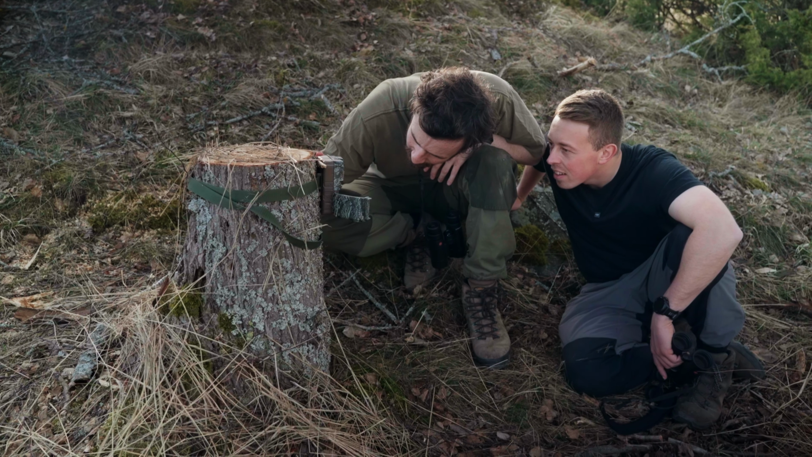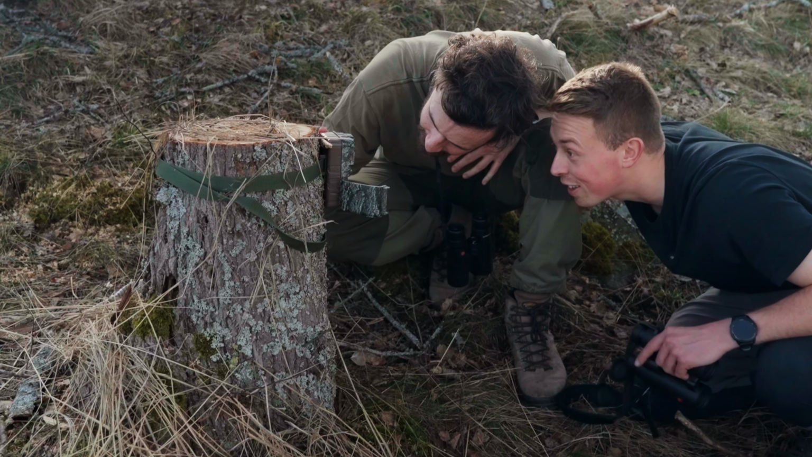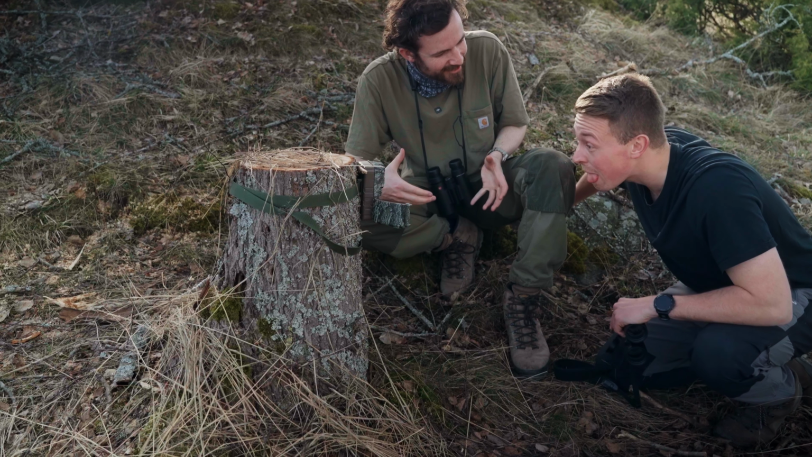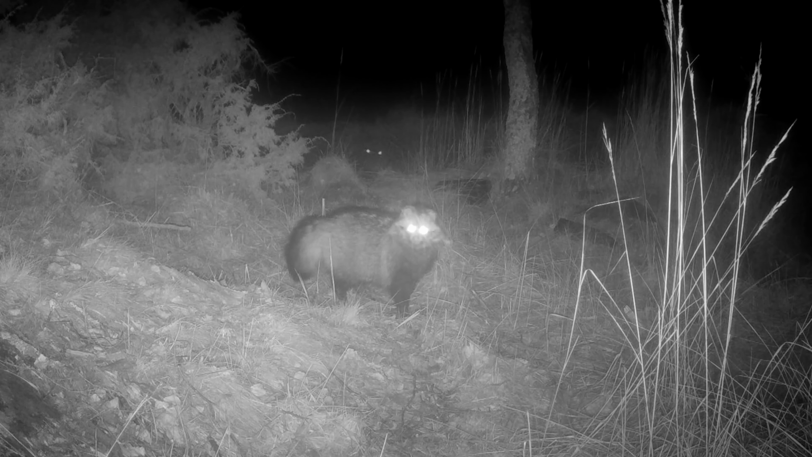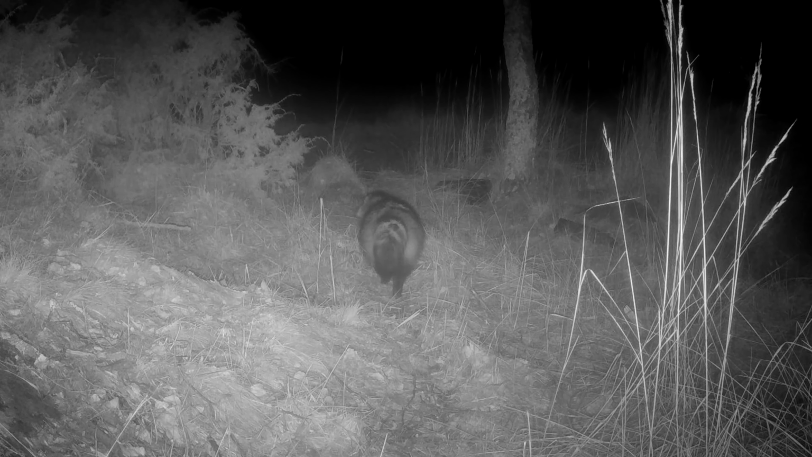What's that? That's a massive fat raccoon dog. Look at the size of his trunk. It's like a barrel on legs. Look at that. Is a raccoon dog normally really this fat? During the winter, they are quite fluffy, I would say. He's huge. That's massive.